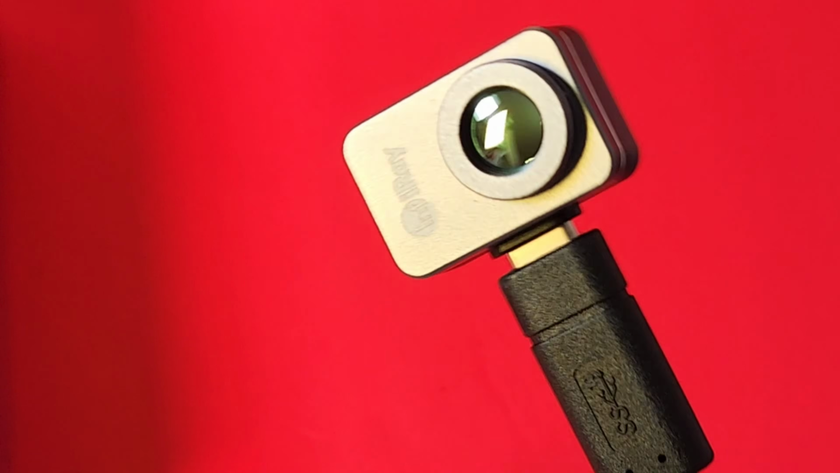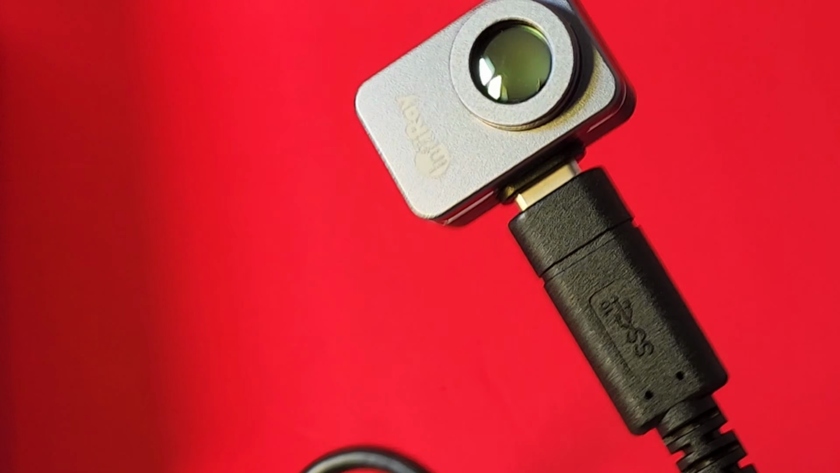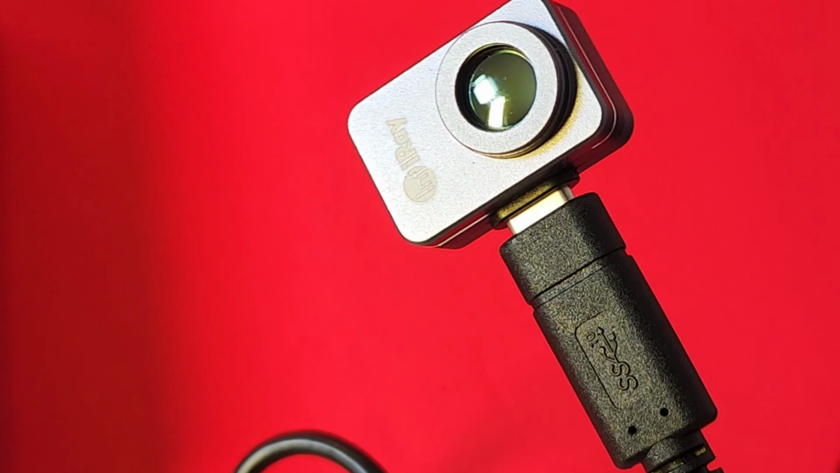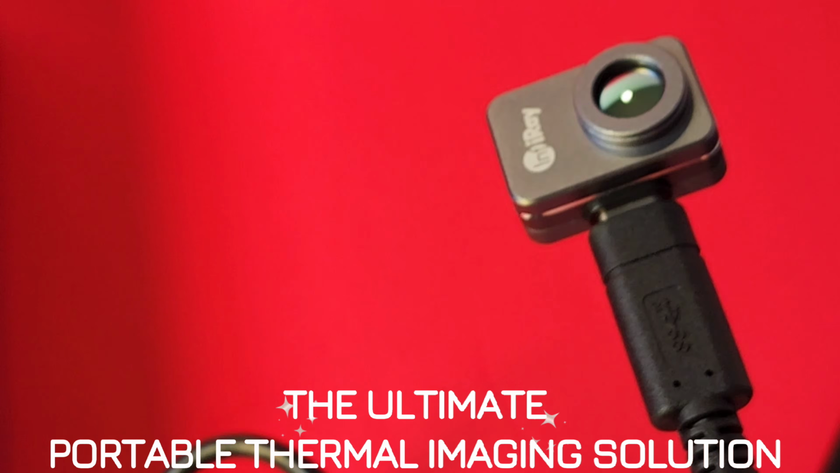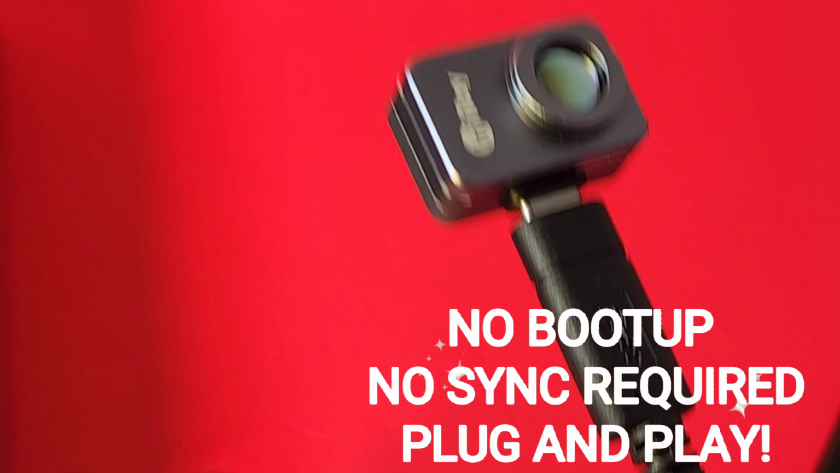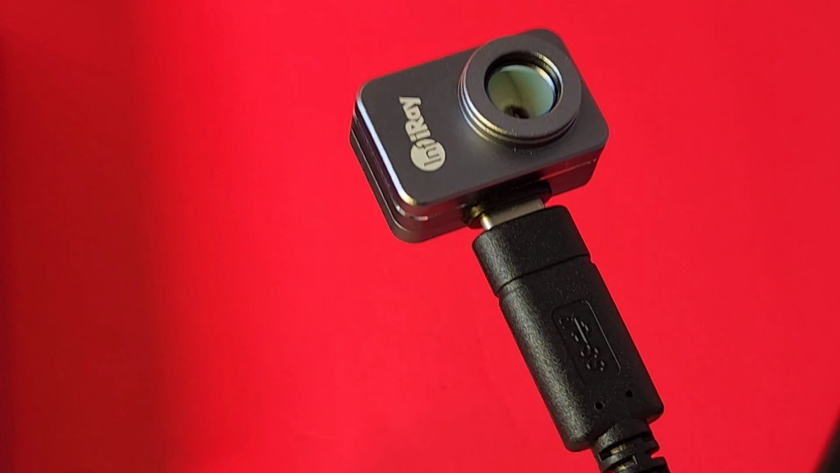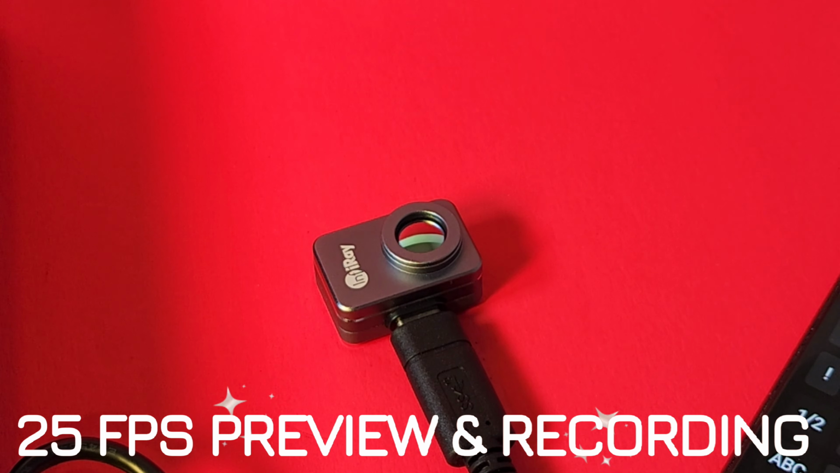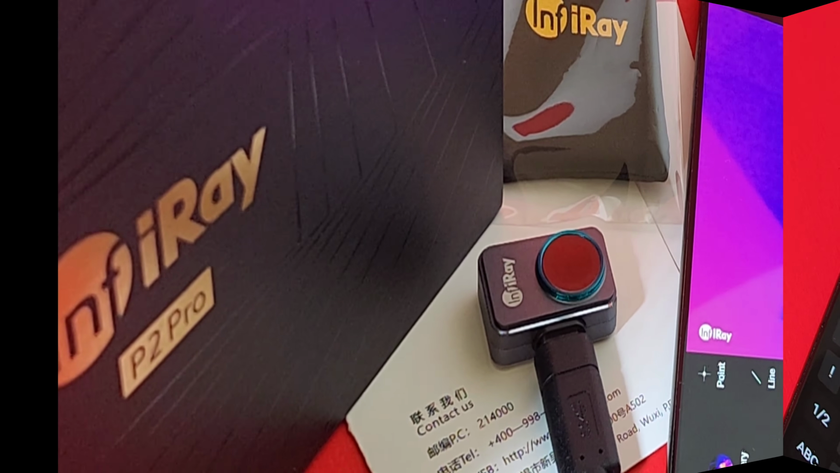Trying to think, does this even have competition right now? Honestly, I don't think so. Compared to, let's say, the FLIR 1, this is so much better. Let's face it, there's no boot up time, there's no syncing with your phone and all this other silliness. No, you just plug and play instead of plug and pray, and it's ultra responsive. And you know what? 25 frames per second, preview and recording. I mean, get real, this thing rocks.